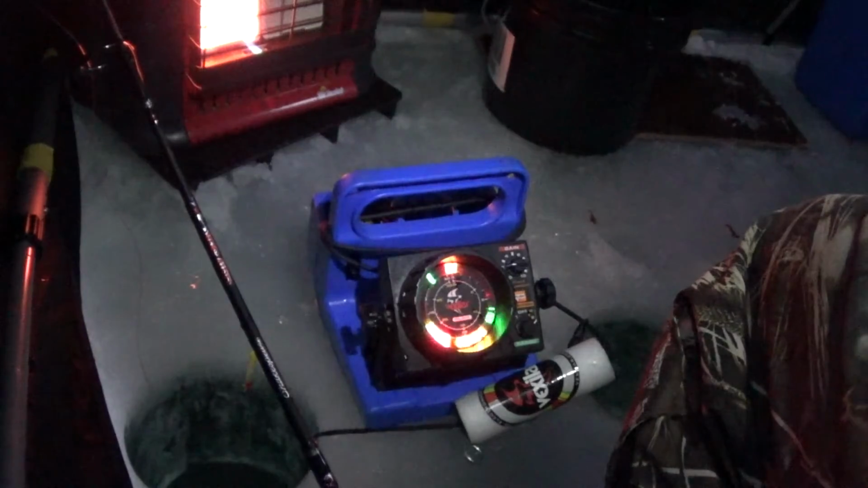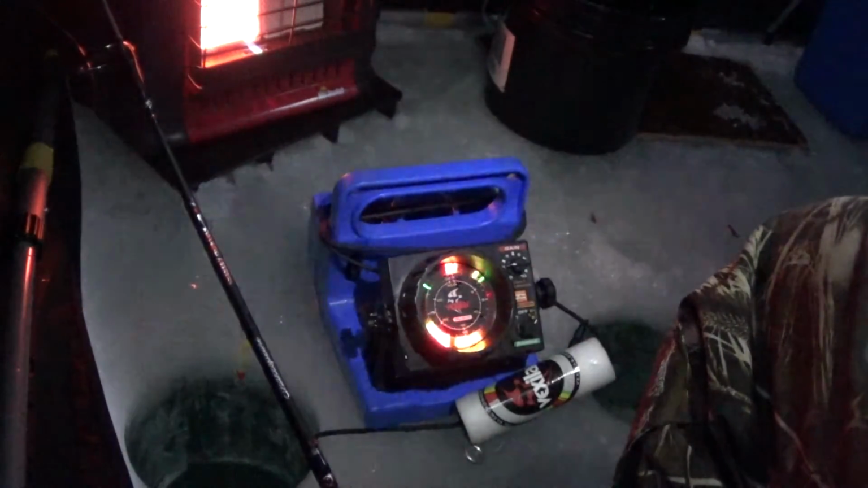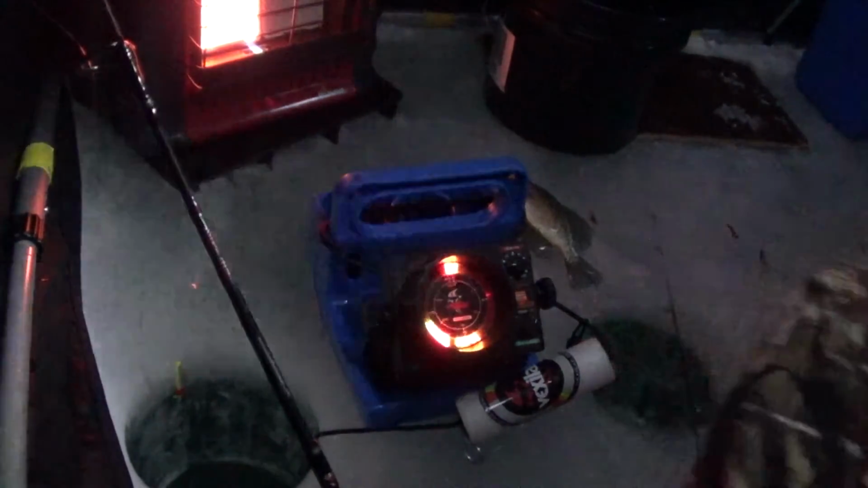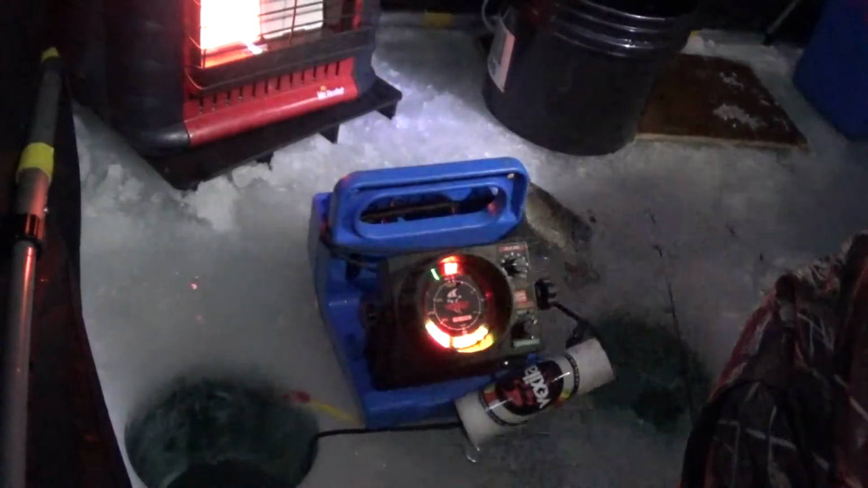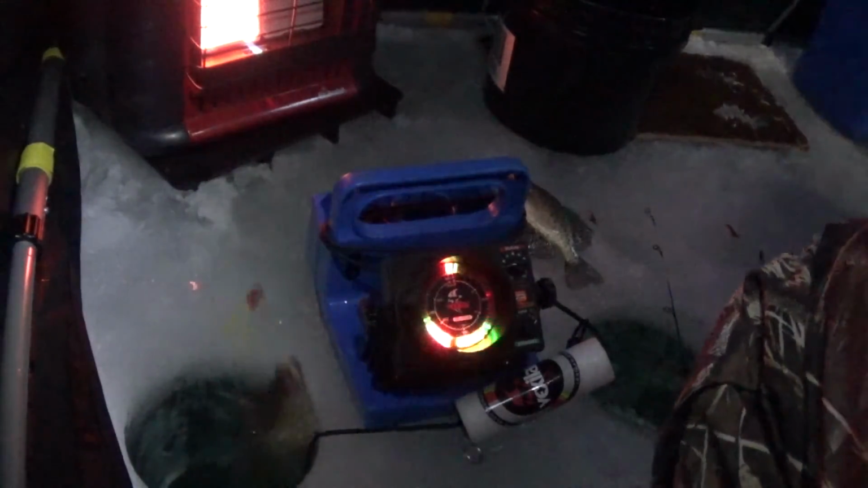Here comes one. There we go, there's one. Tumbler spoon. Oh crap, I got another one on my other one. Oh, shoot. Got another one on this one. Twofer. They're down there, Dad. Get ready. There we go. Got 2 crappies right now, and they're both keepers. There's still a bunch of them.